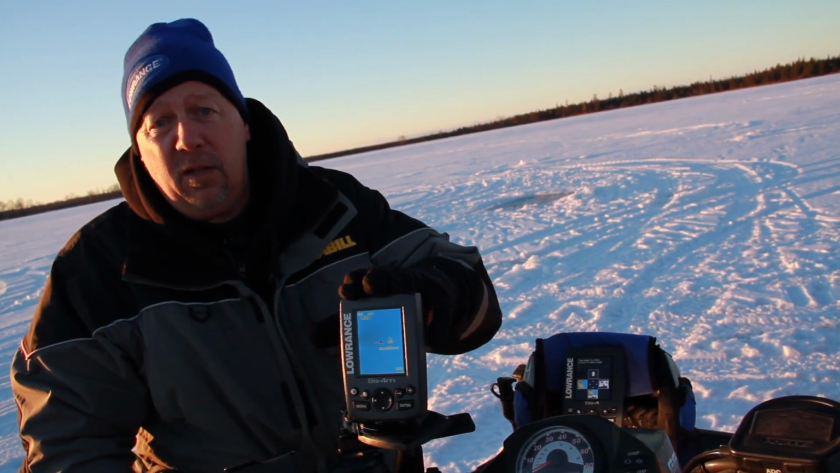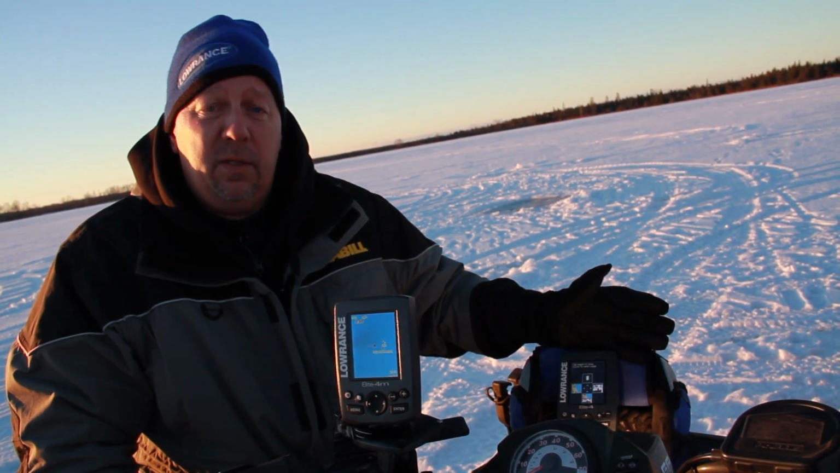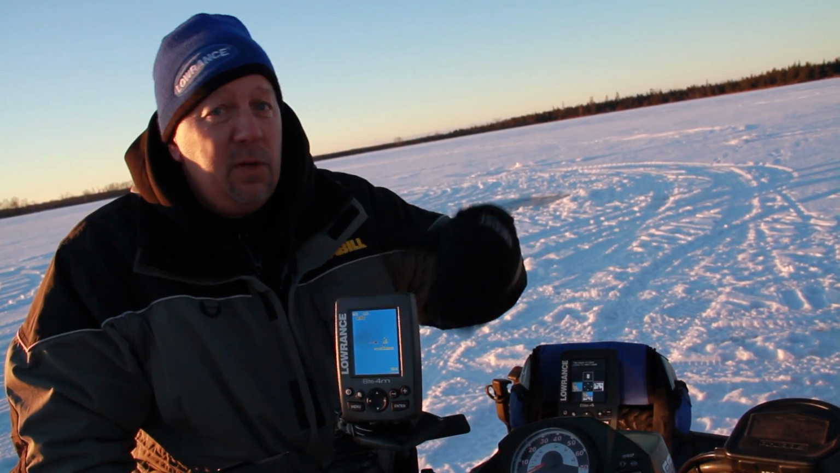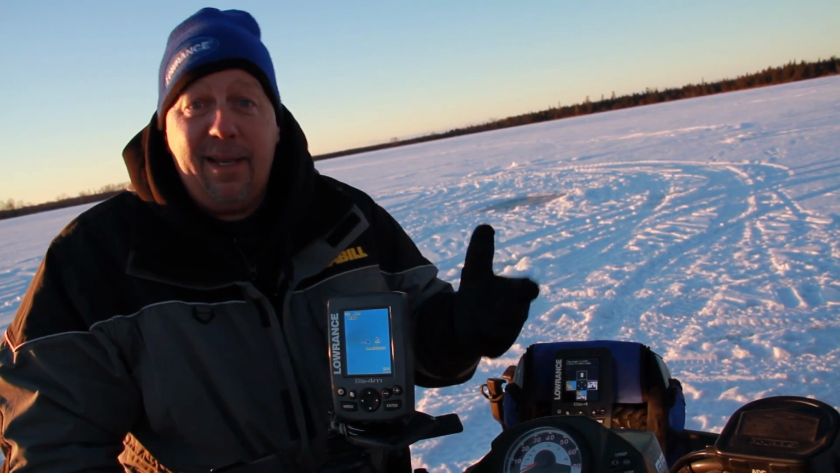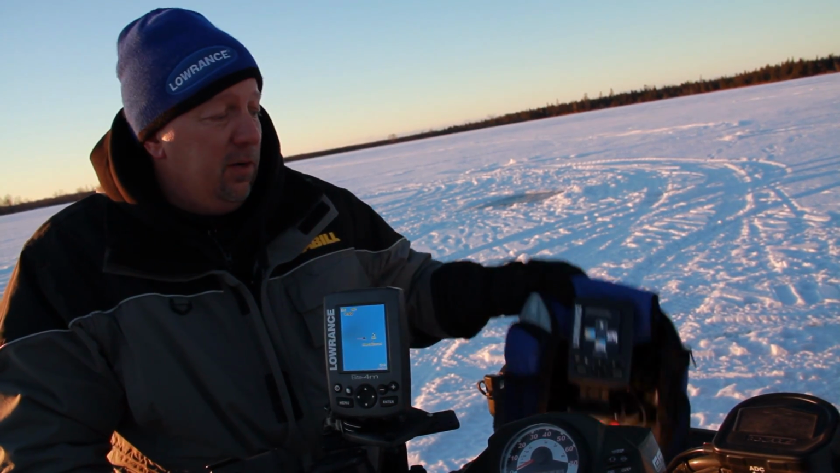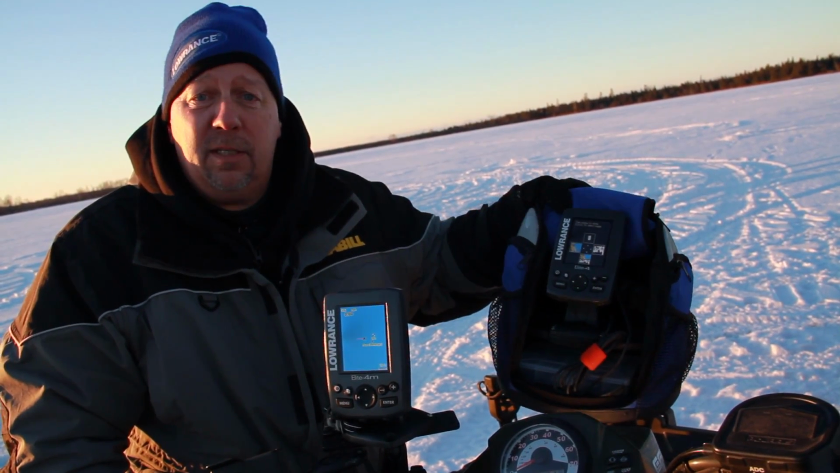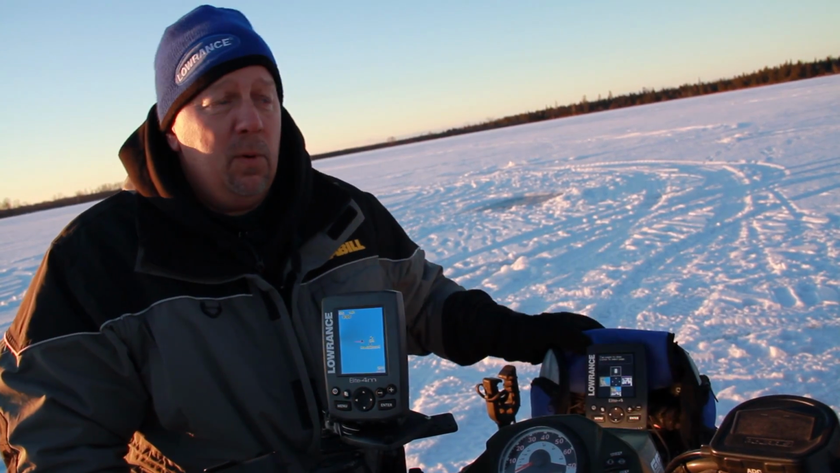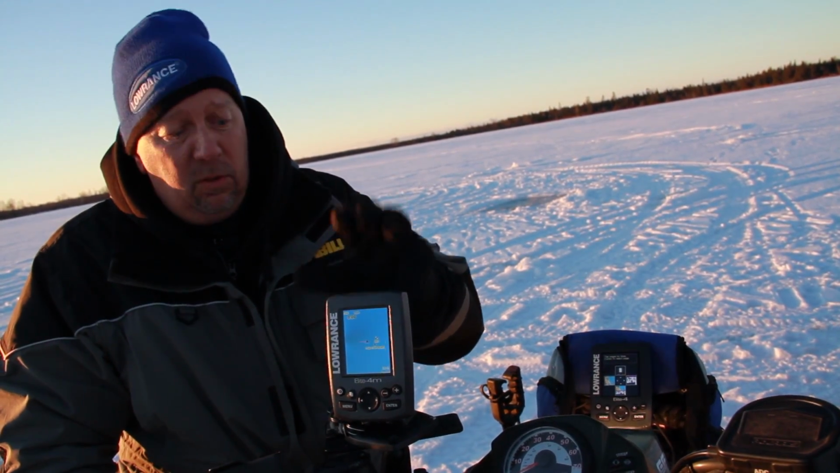So you use the standalone mapping unit to get you to the spot, and then I use my dedicated sonar unit to see what the fish are doing on the bottom. Now, if the fish aren't biting, which happens to me quite often, I'll take my dedicated sonar unit, and I may study the map on the unit to decide where I'm going to go from that point.